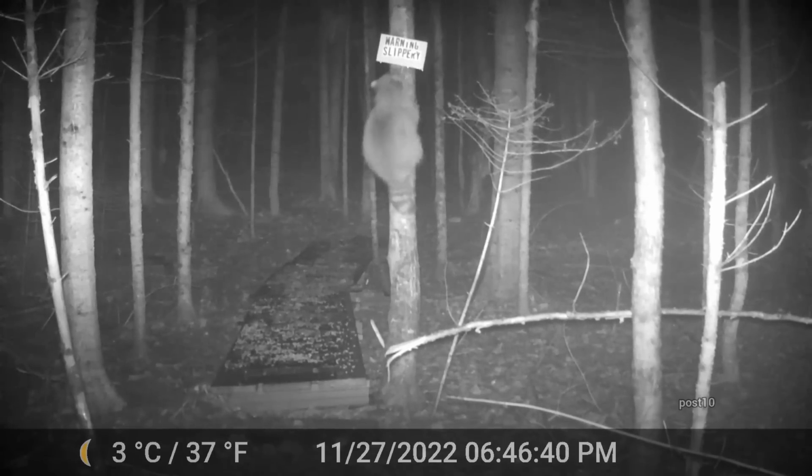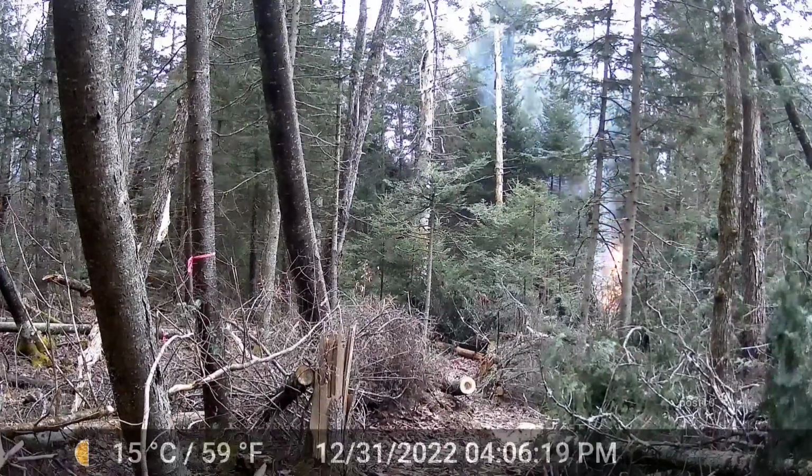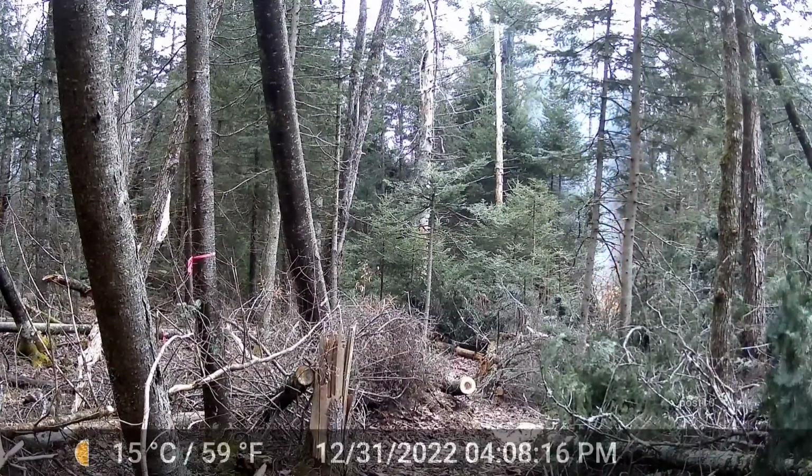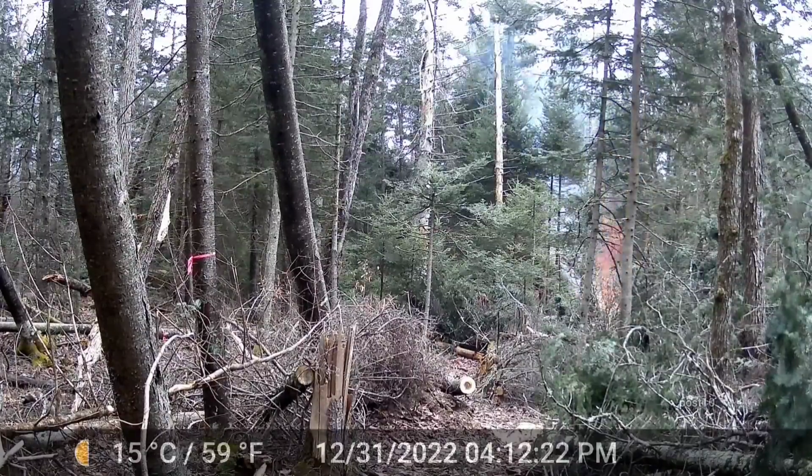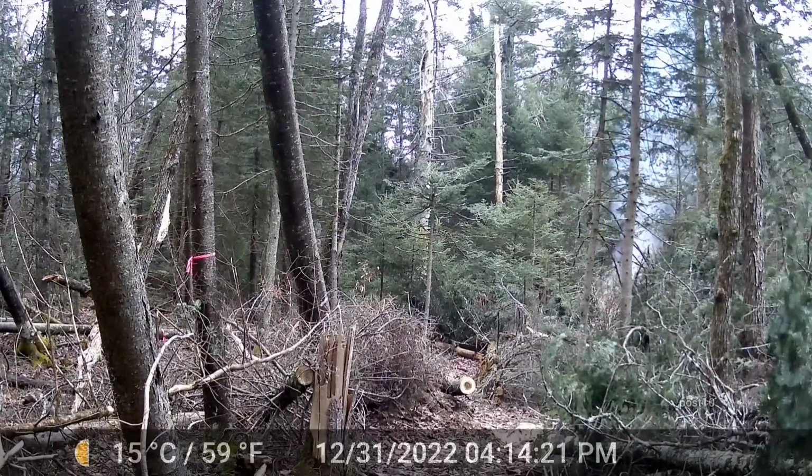And I'm going to end the video here with some time-lapse of me doing a controlled burn. I didn't even realize that it was setting the camera off every couple seconds throughout the day, but here's just a few clips leading into the night because I thought it looked pretty cool.